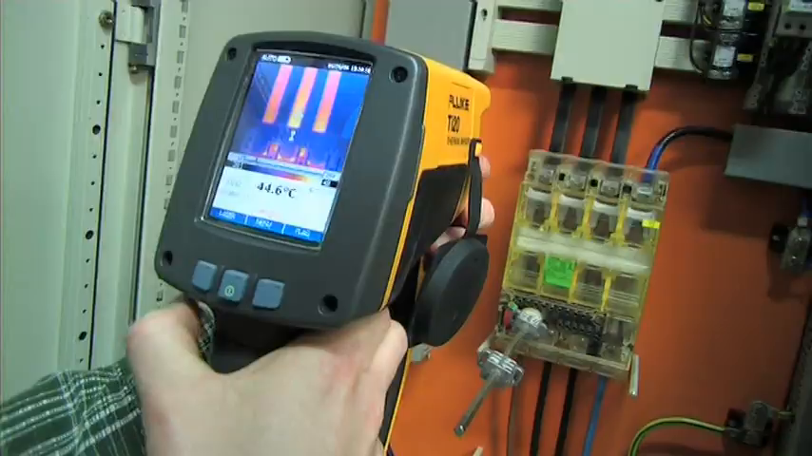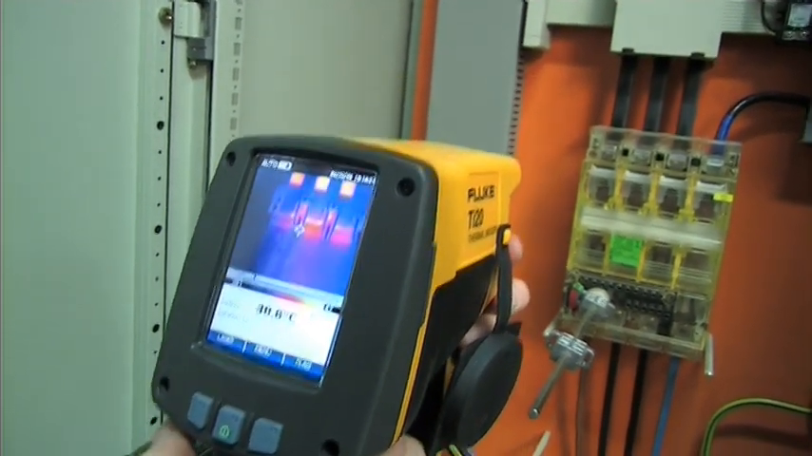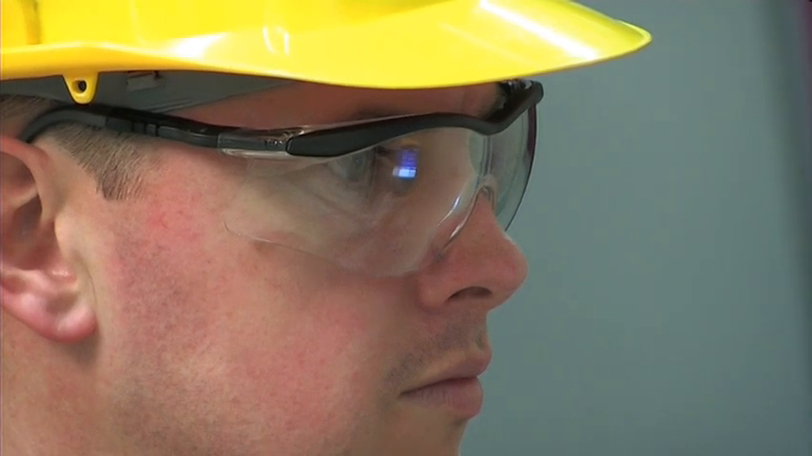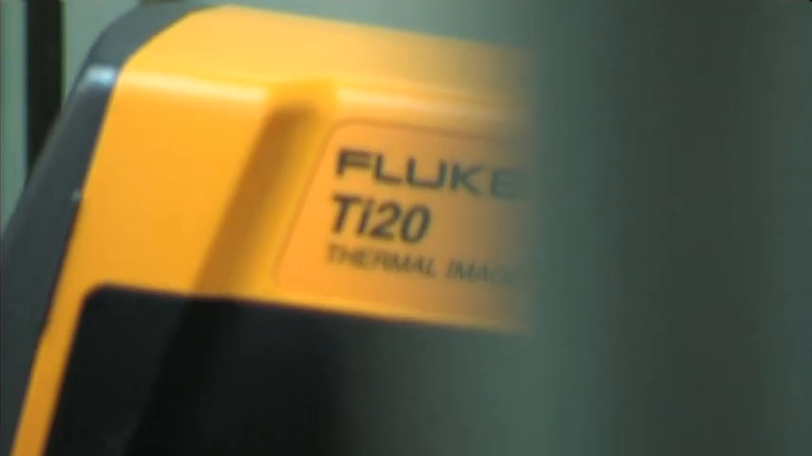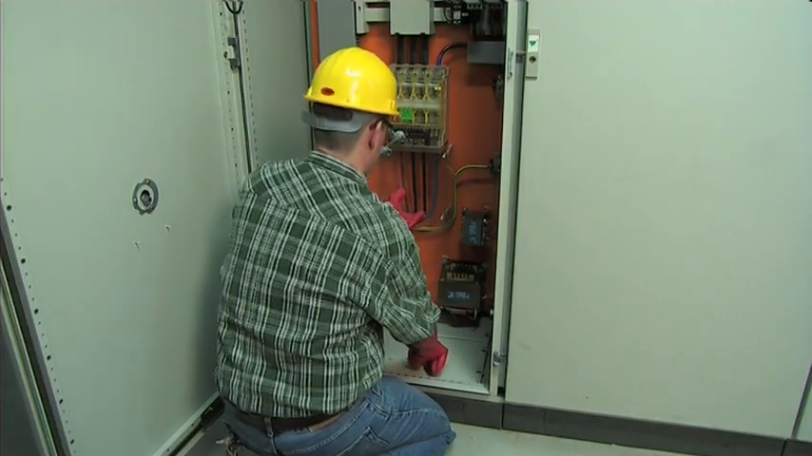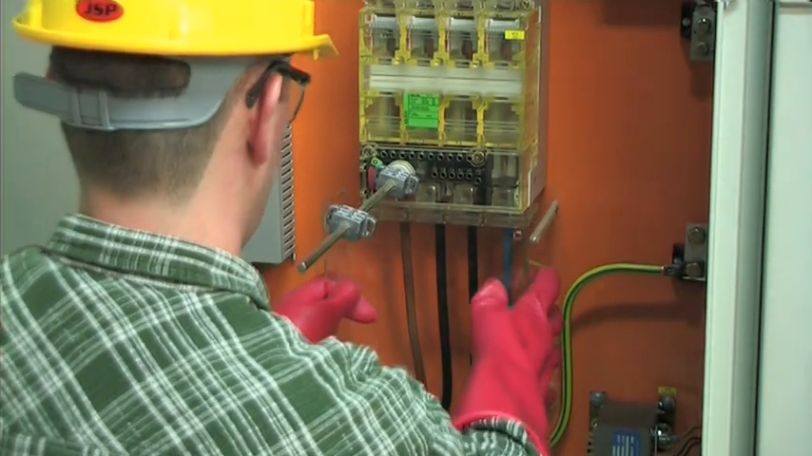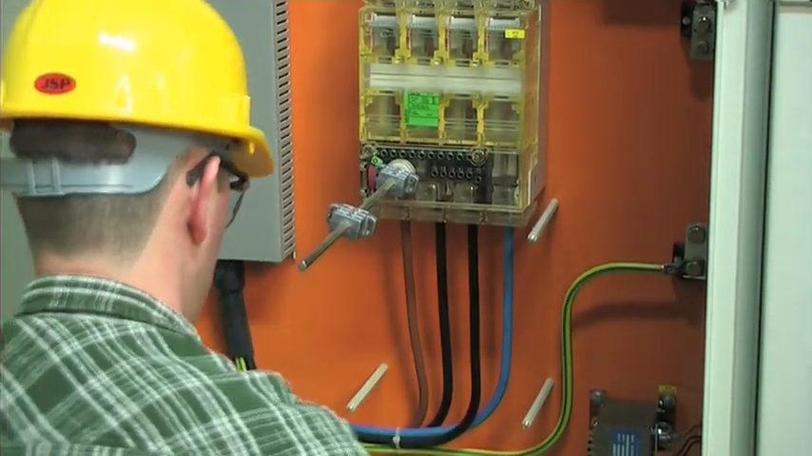When checking for power quality related problems, ensure you capture thermal images of all electrical panels and other high-load connection points such as drives, disconnects, and controls. Check panels and other connections with the covers off, using proper safety protection and practices.